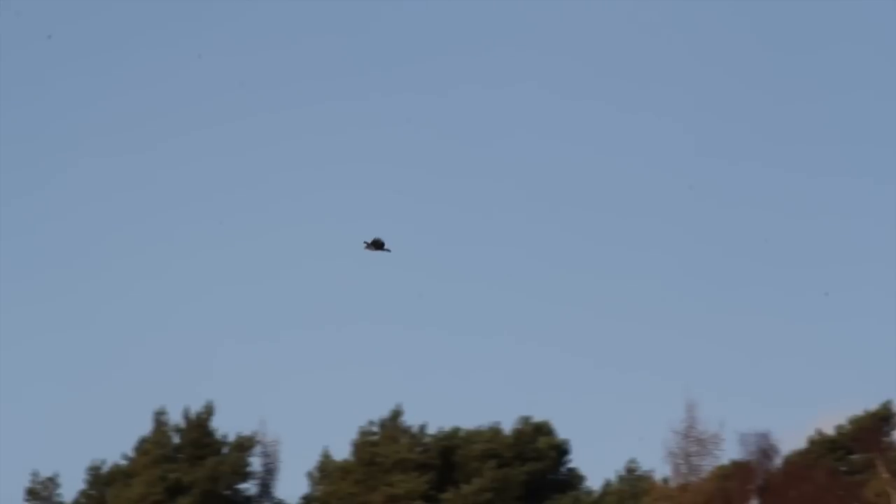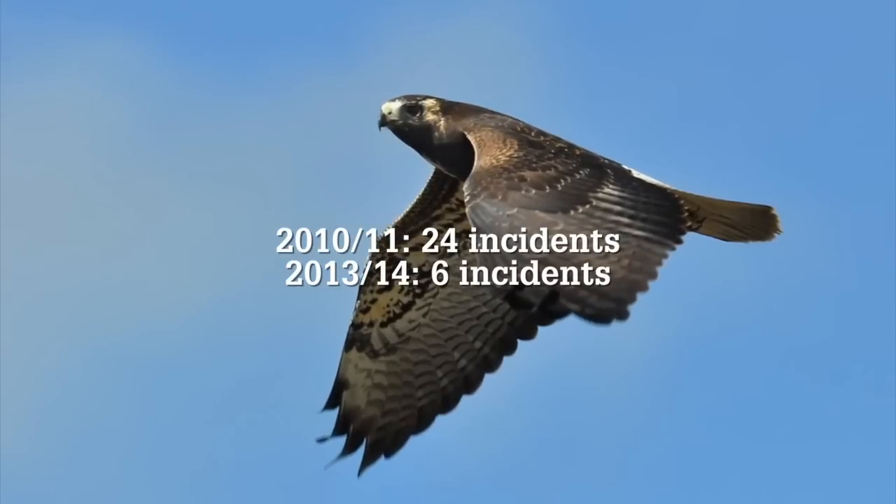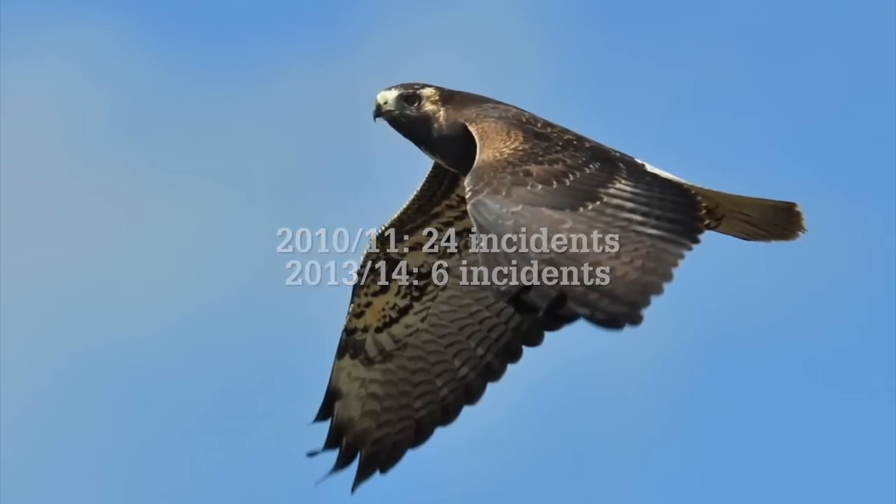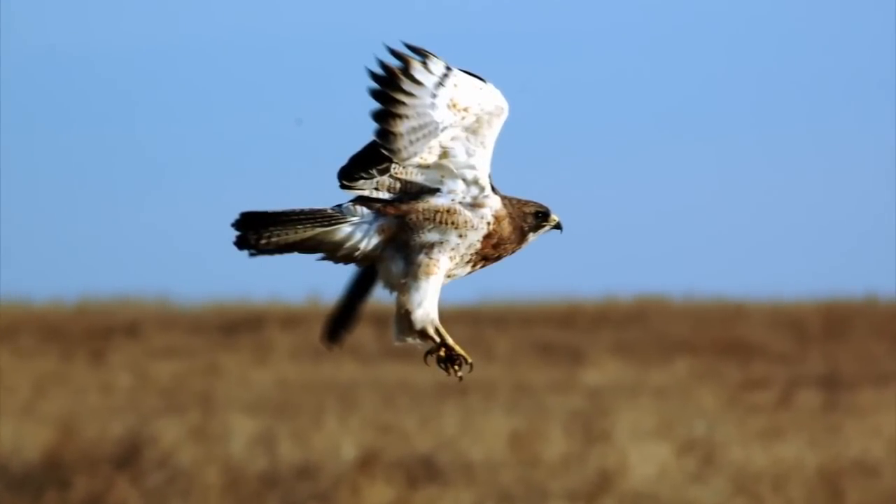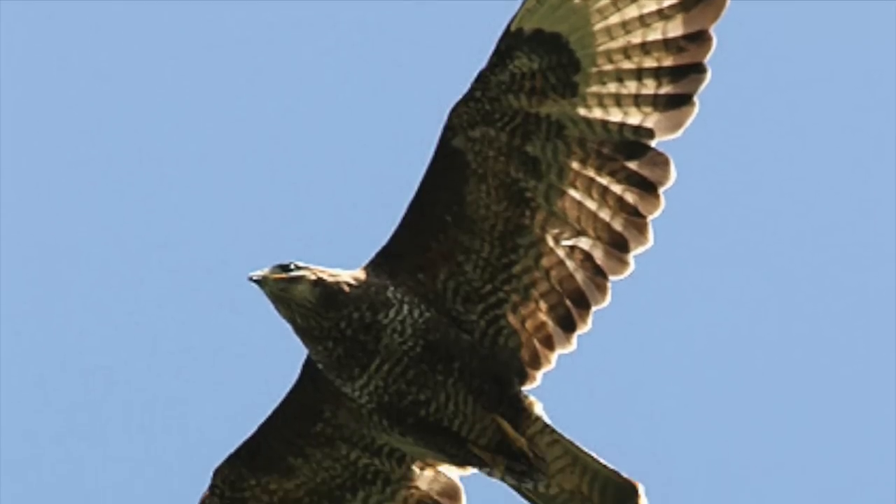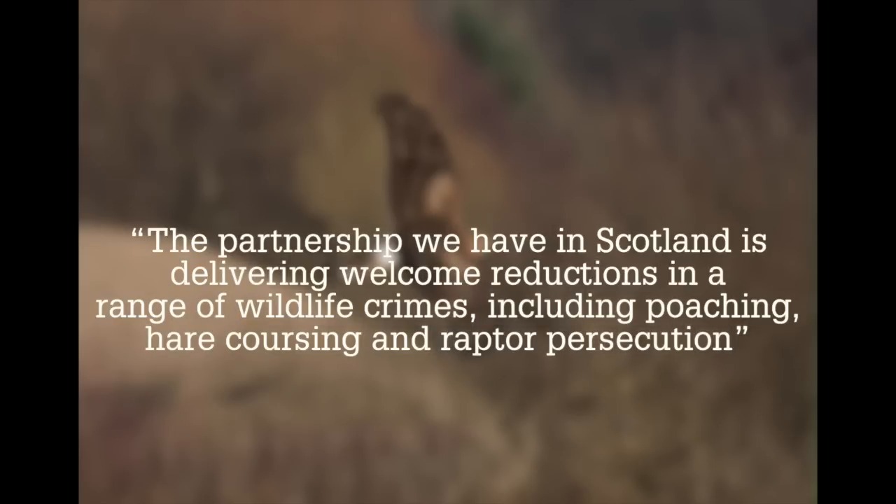The RSPB has been condemned for ignoring a steep decline in raptor offences. Recorded incidents of raptor poisoning fell from 24 to 6 in the 3 years to 2014. But the RSPB has overlooked this in its latest bird crime report, only concentrating on the total number of offences in the last 20 years. BASC's Colin Shedden said gamekeepers' hard work was delivering welcome reductions in a range of wildlife crimes.